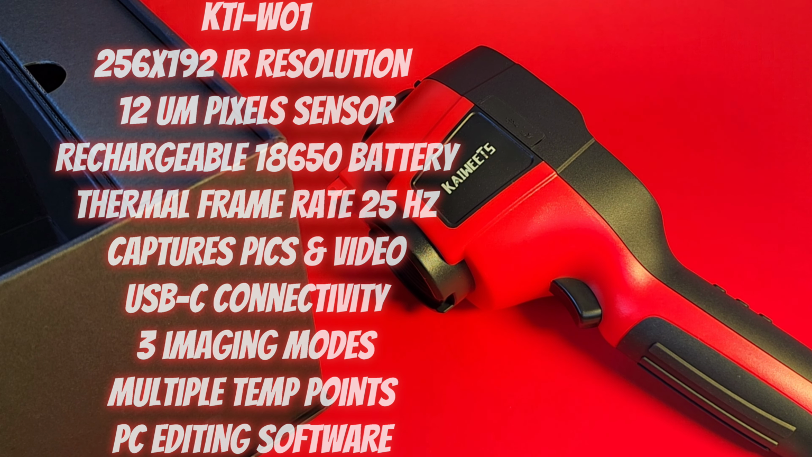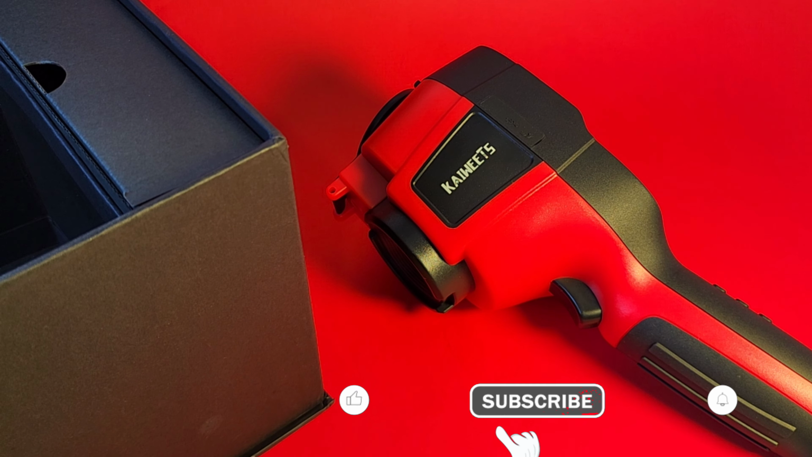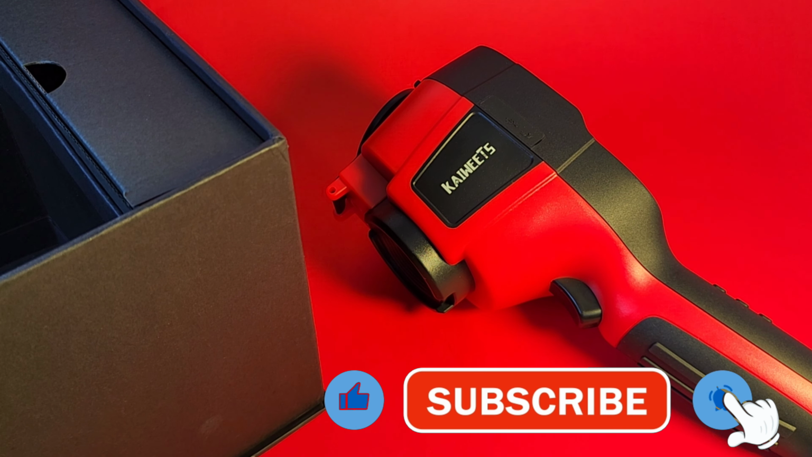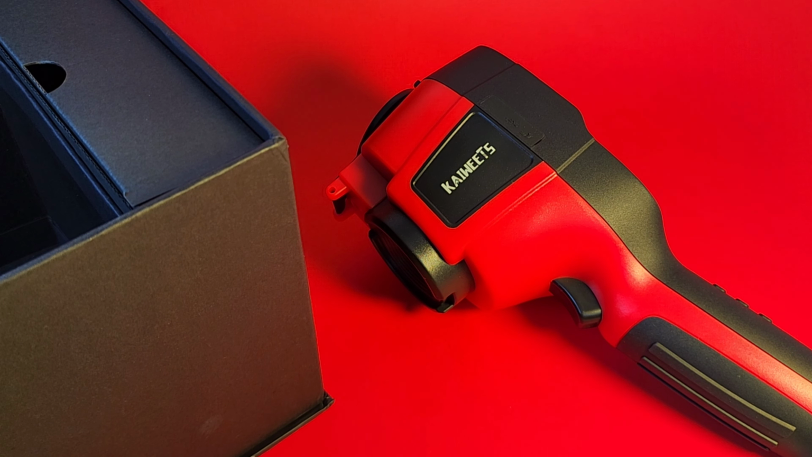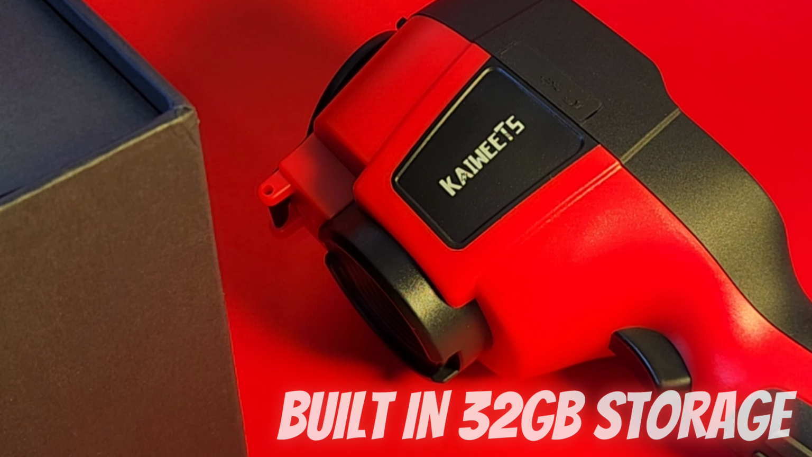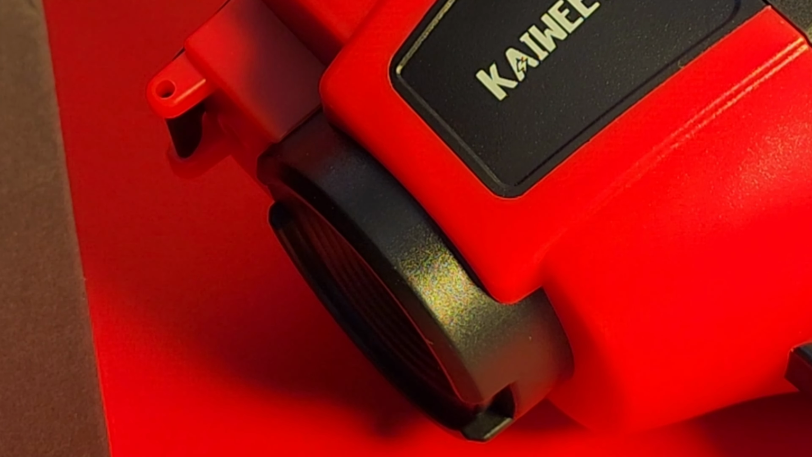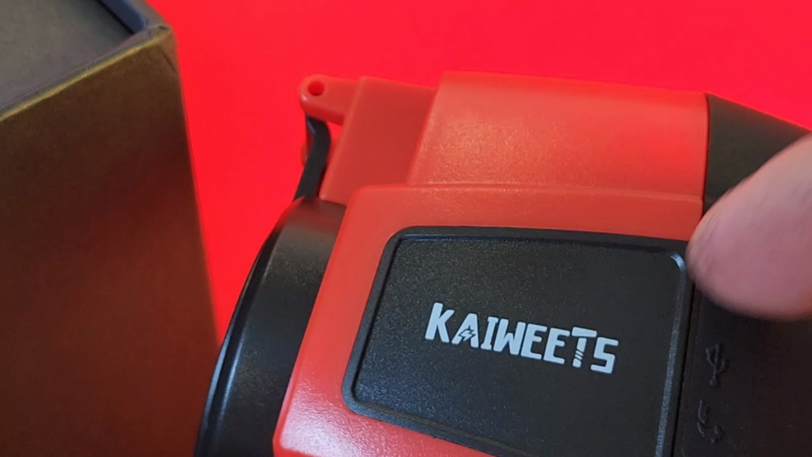It has a display size of 3.2 inches or 240 by 320, 640 by 480 of visible light resolution, and that thermal imaging frame rate is 25 hertz. Also, for you storage junkies, this has built-in 32 gigs of eMMC memory. About 28 gigs of that is readily available. And of course, one of the cool things is it has support for offline analysis on your PC. Yes, you get all your stuff, download it to your PC, and away you go.